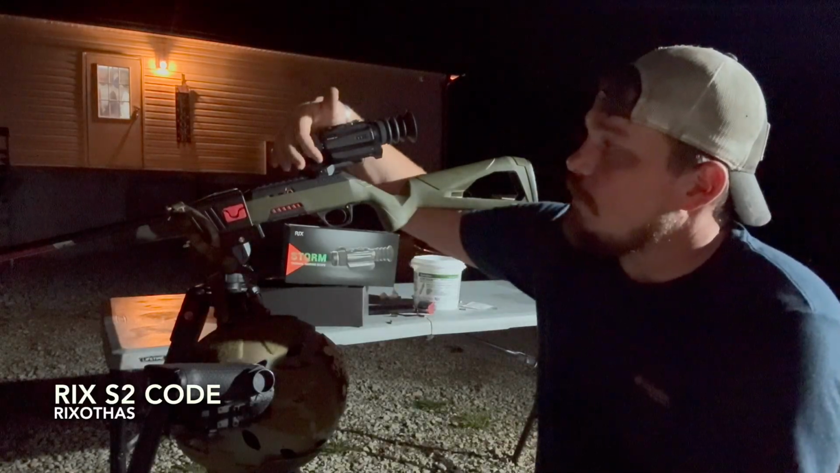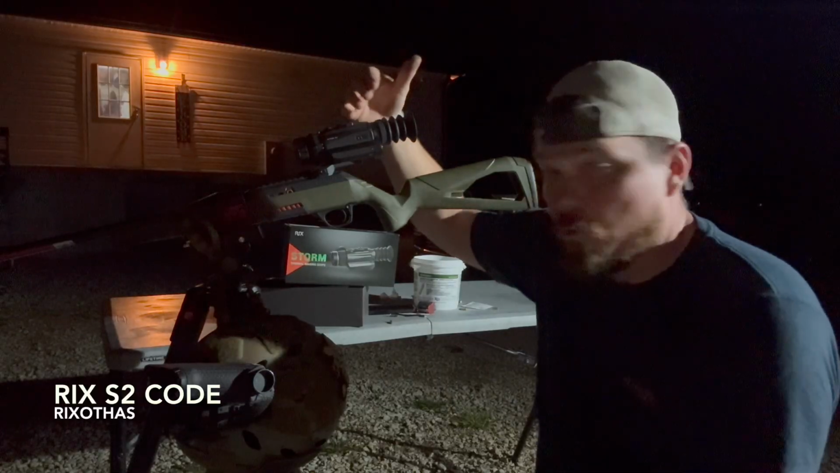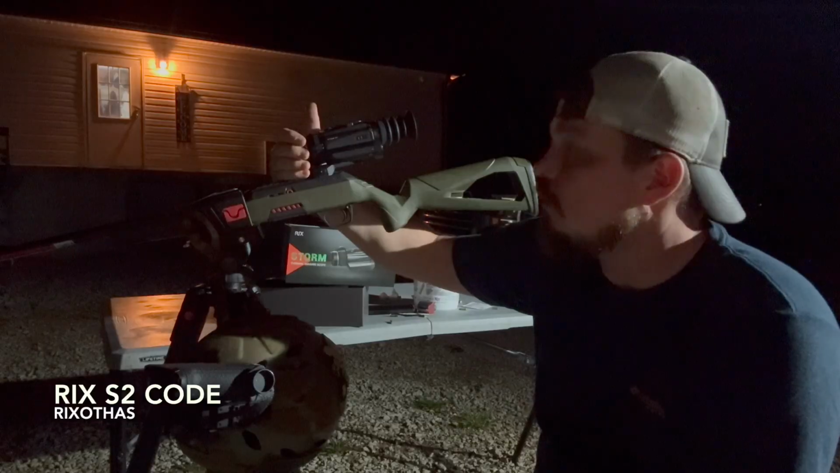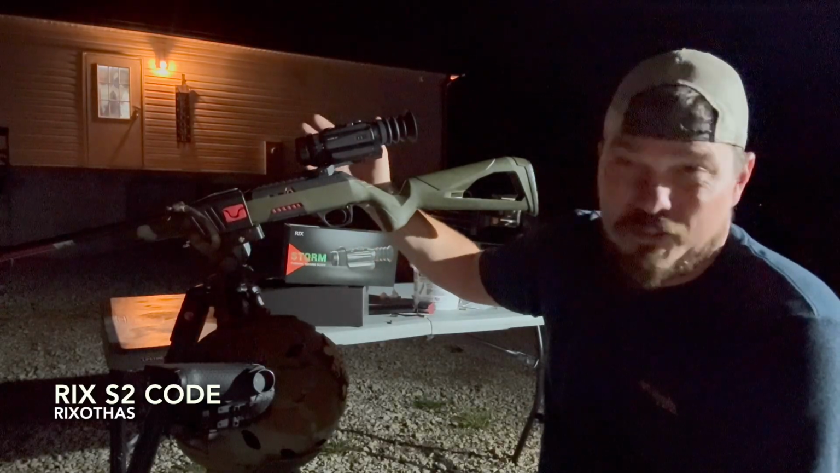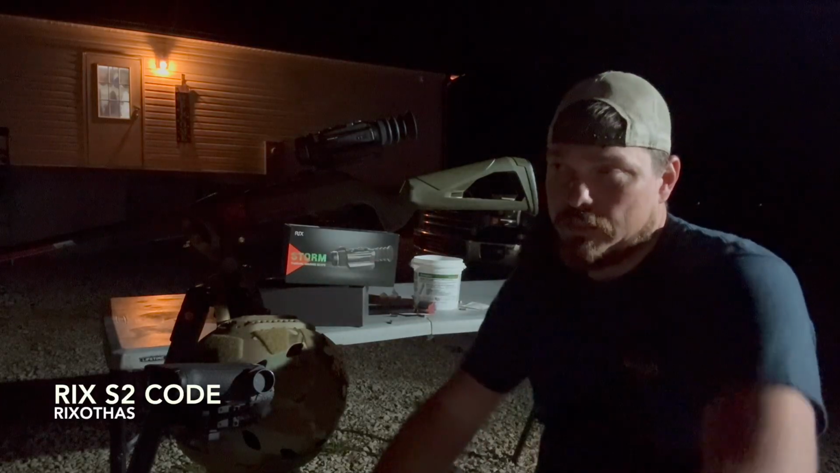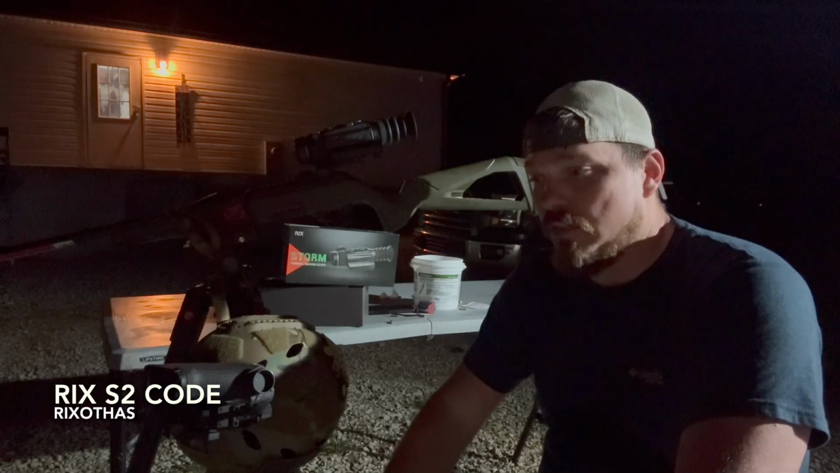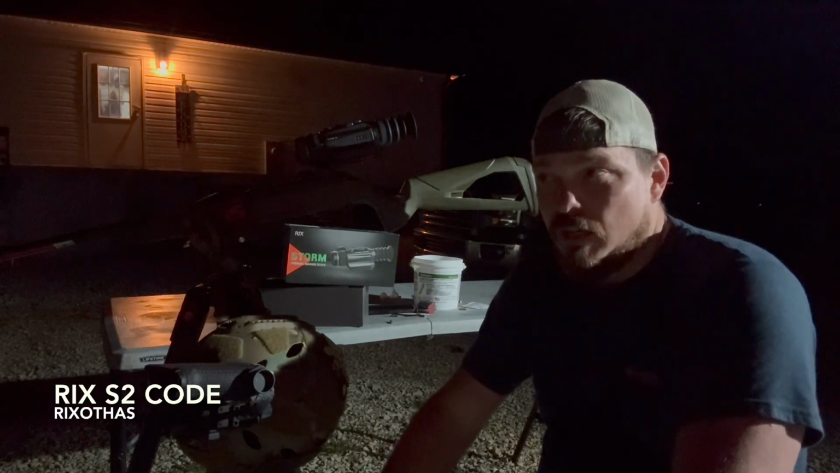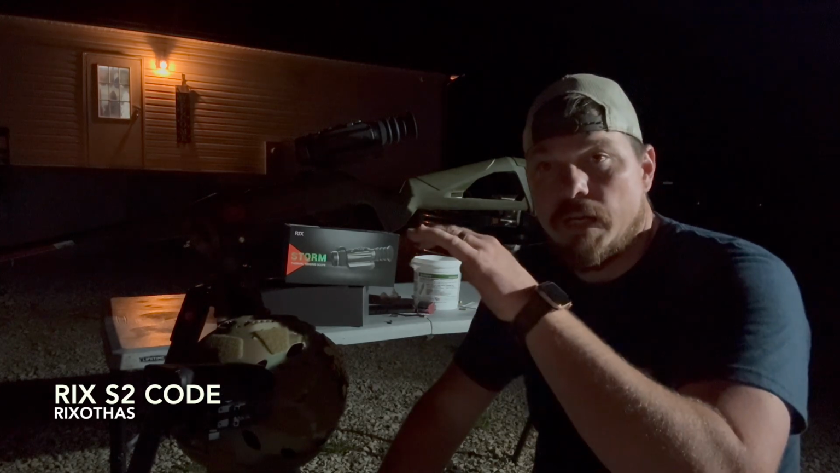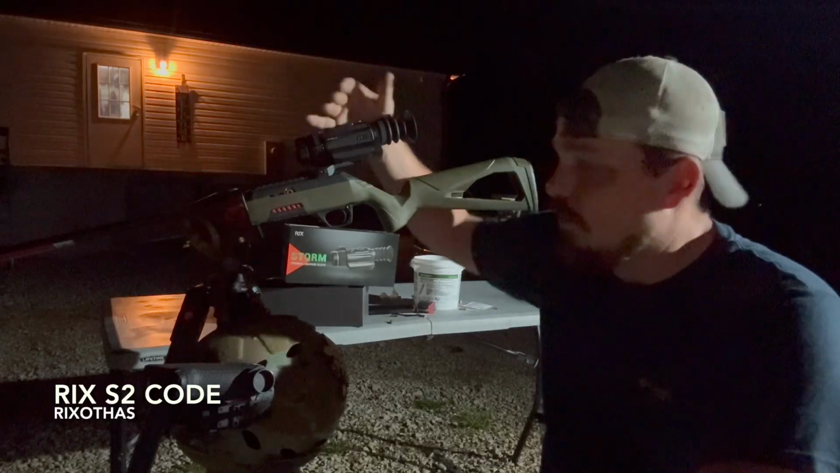256 resolution. You got a big thumb detent up here for the focal point, whether you're shooting farther or closer in. No, you're not going to be shooting 700 yards with this. I'm not sure the max distance that I can see something. I know with this handheld at 300 yards away, I can say, hey, I got a target coming in. 150-ish yards, give or take, I can tell you whether it's a coyote or a deer by its body language or by the height of it. So I would imagine this is gonna be the same thing, but I have not put that to the test.